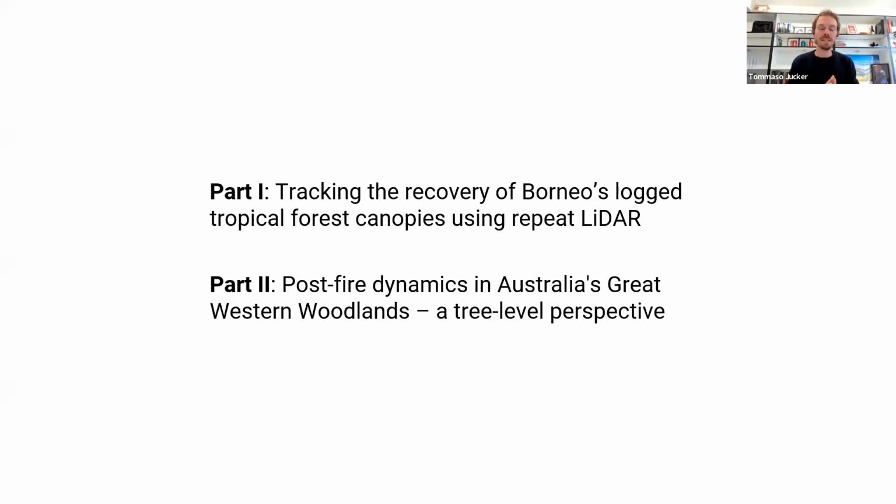And so I just wanted to basically proceed by two examples. I've picked two pieces of work that we're currently doing in the group that I think fit nicely within this theme. They're nice because they tackle very different ecosystems. One is about the tropics. One is about a dry woodland ecosystem in Australia. One is going to be focusing primarily on logging as a disturbance and the recovery from it at a canopy scale. And the other one instead is going to be thinking about post-fire dynamics and really drilling in at the individual tree scale. So hopefully there's a flavor for all of you that are on here.